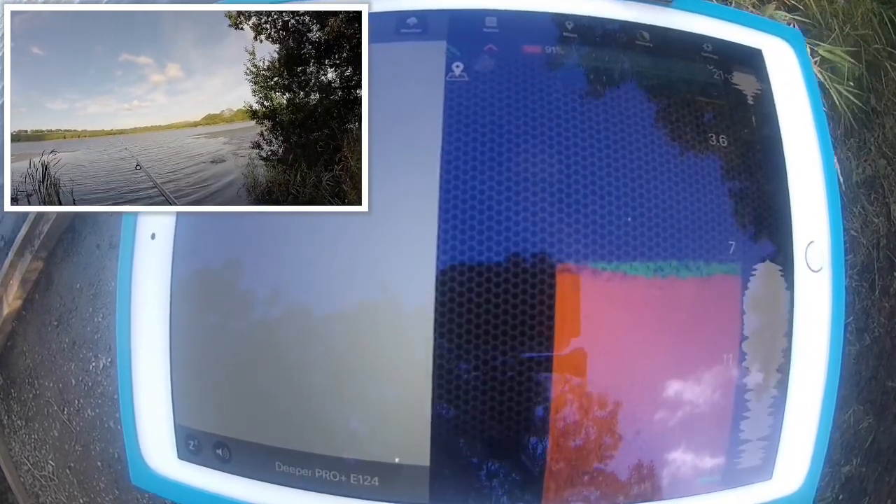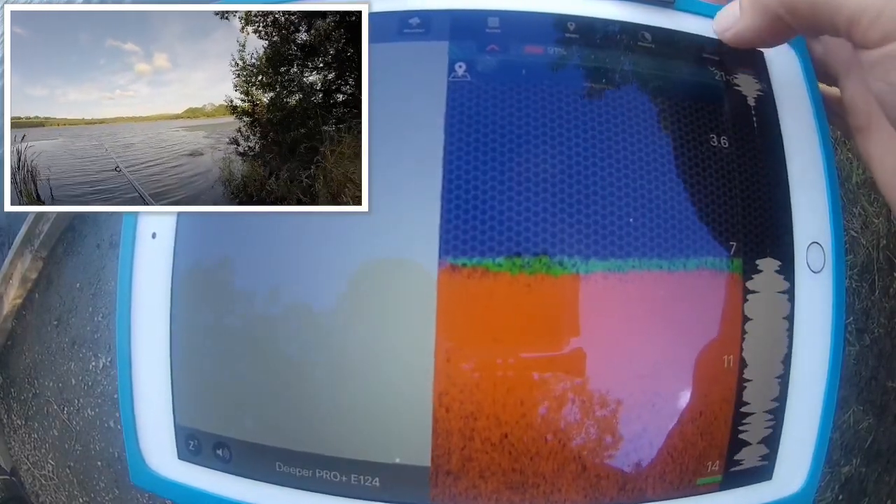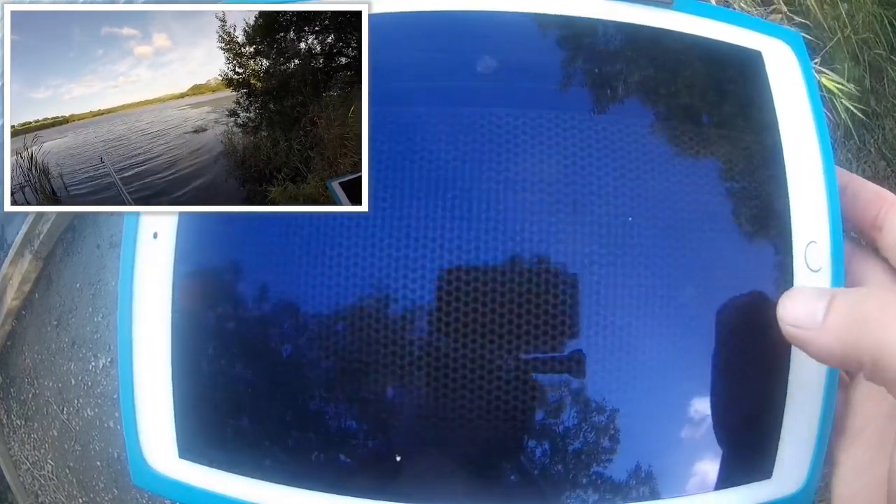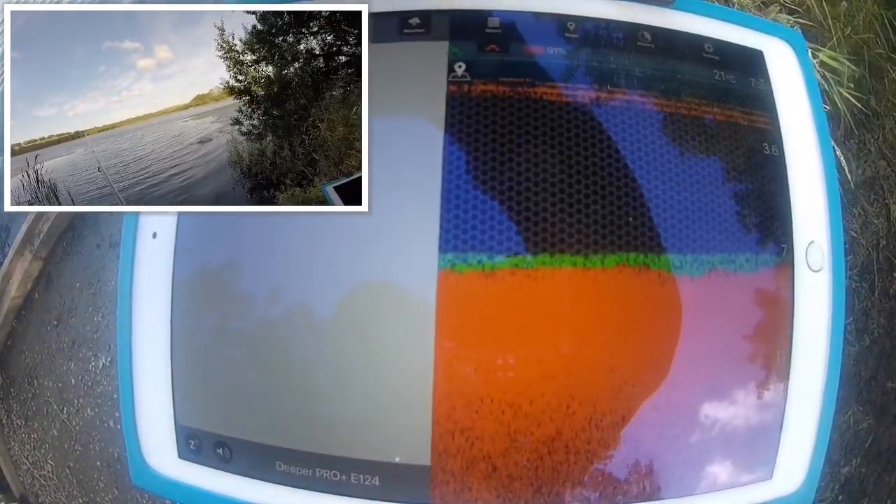I've forgotten to take the flasher off, which is on the right hand side of the screen now. It's basically just showing you what the Deeper is chucking out and frequency wise, and I'm just going to turn that off now. You just go down into your settings, flashers, and then turn it off, and that will get rid of that. It means you'll be able to see the depth clearer.